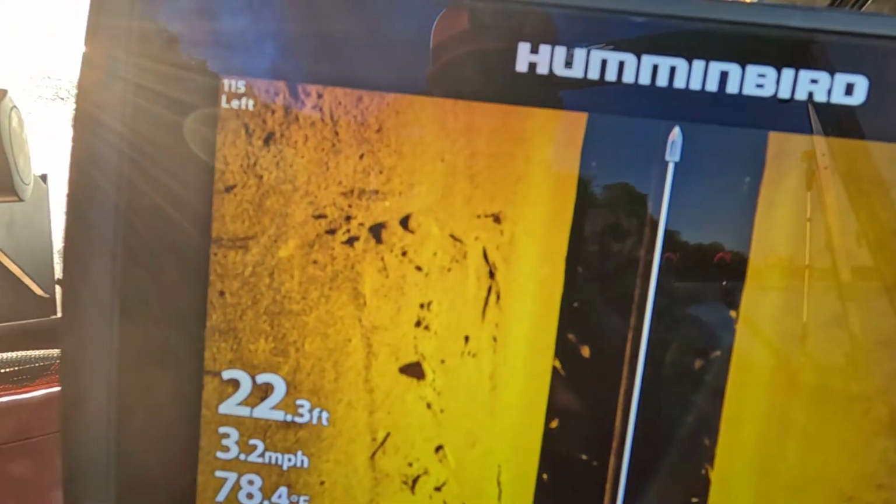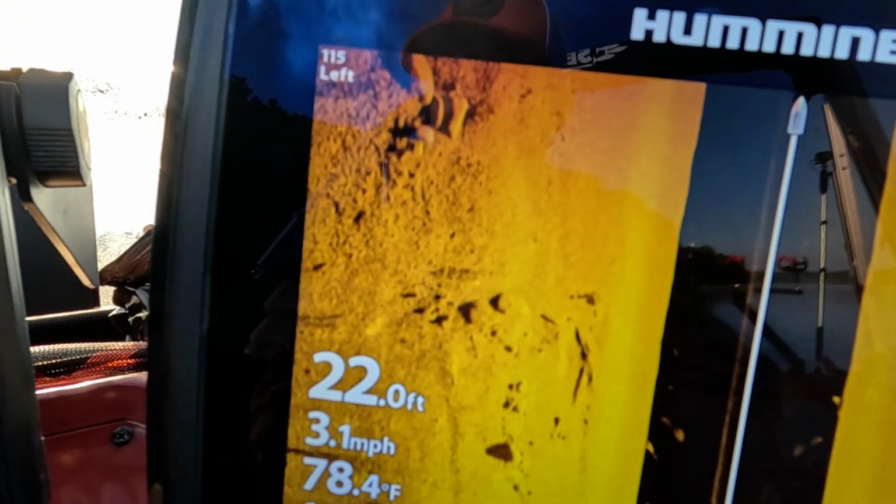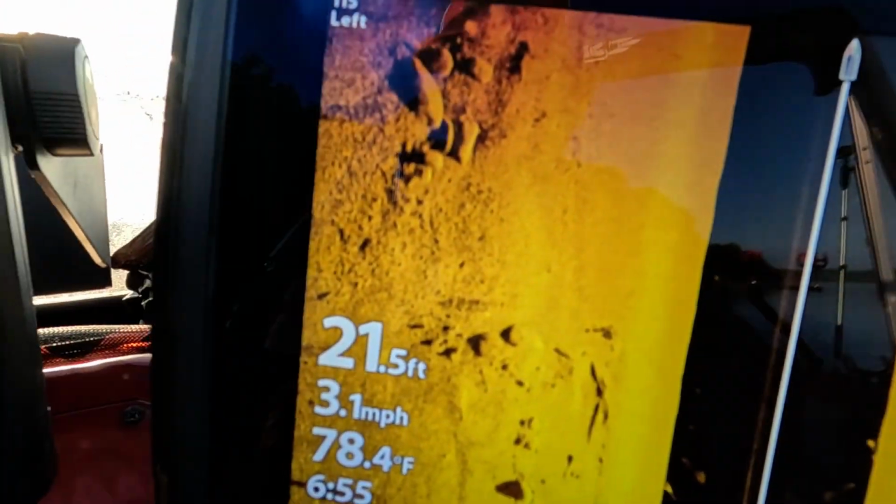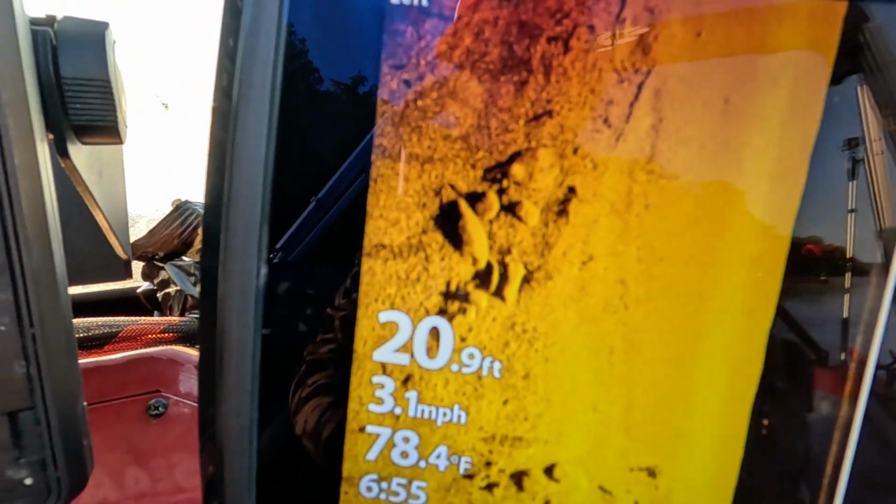Got some more rock. Those big old rock piles back in there, those are areas that I would anchor up on or drag. I would drag along the edges. I wouldn't necessarily drag all the way through them. There's a nice little isolated rock pile, kind of away from everything. Still got a lot of bait within the water column. A couple fish going off screen there.